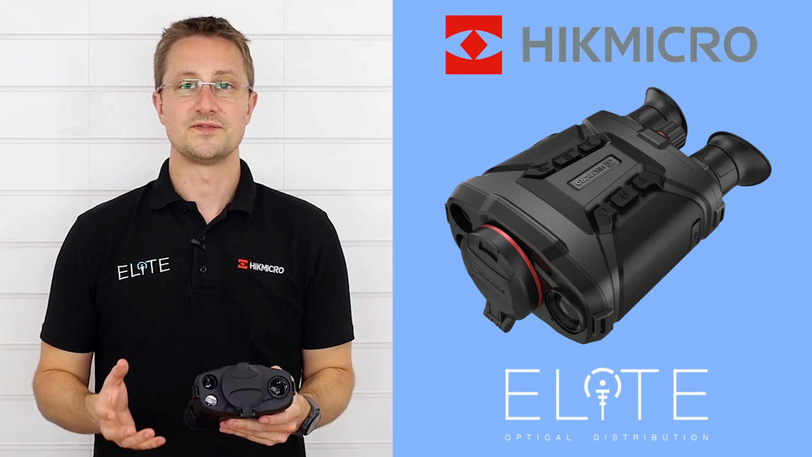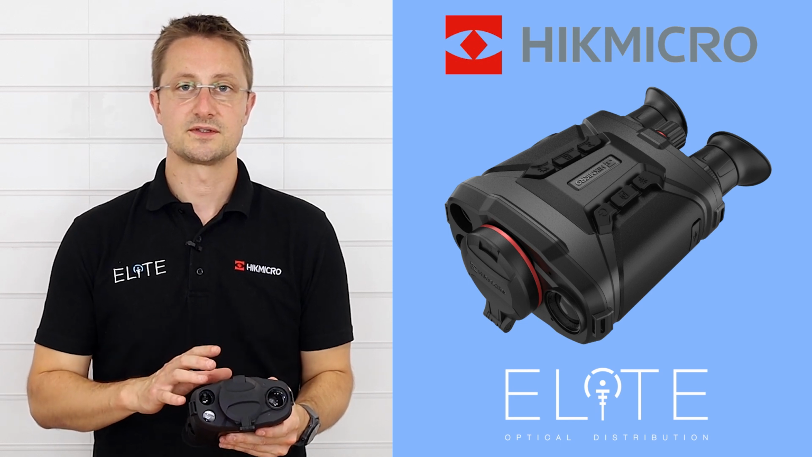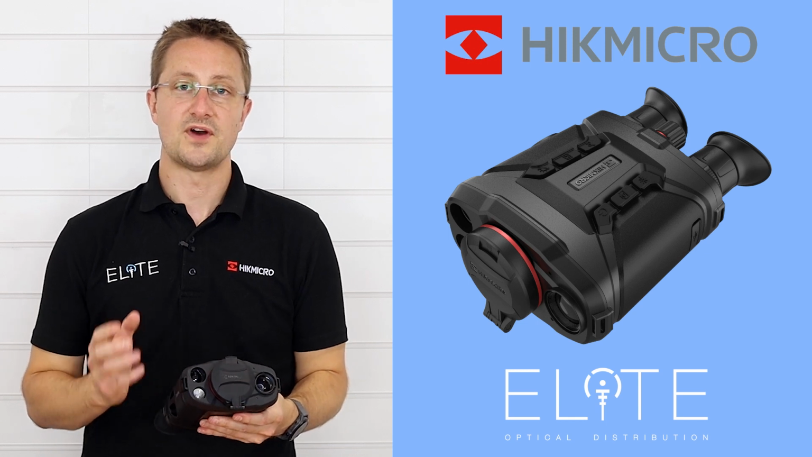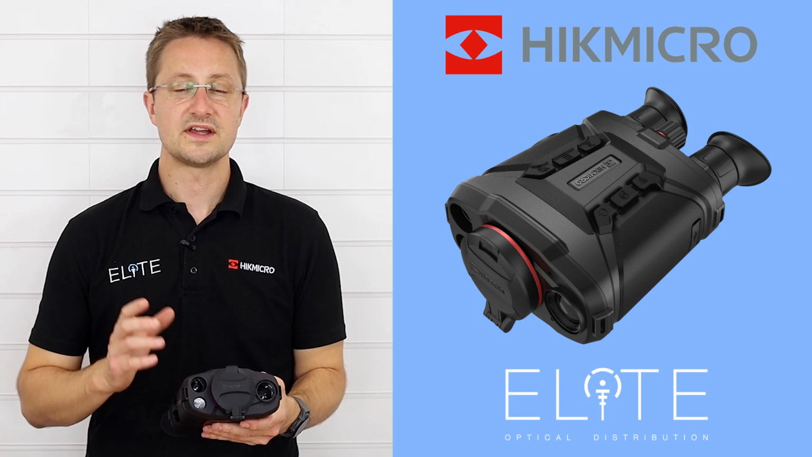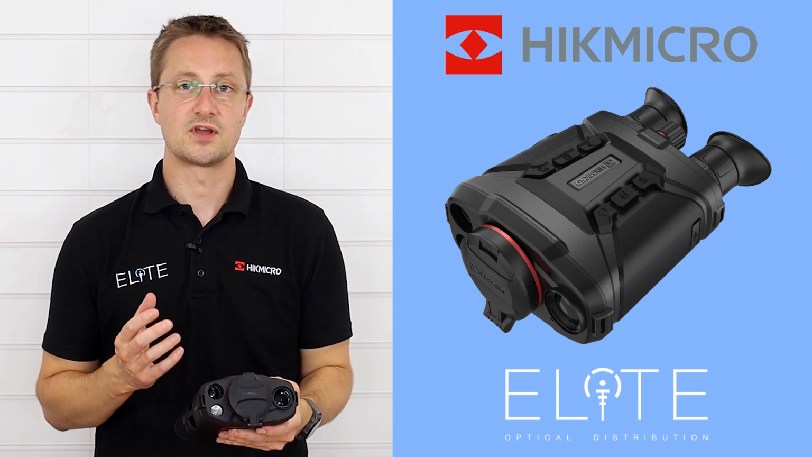Overall, the Raptor offers a great selection of features, high performance thermal channels, and really well priced. We've also got the 75mm 640 pixel sensor. That's an industry first, and that's really going to appeal to some of the project users like police and people who want to do covert surveillance.